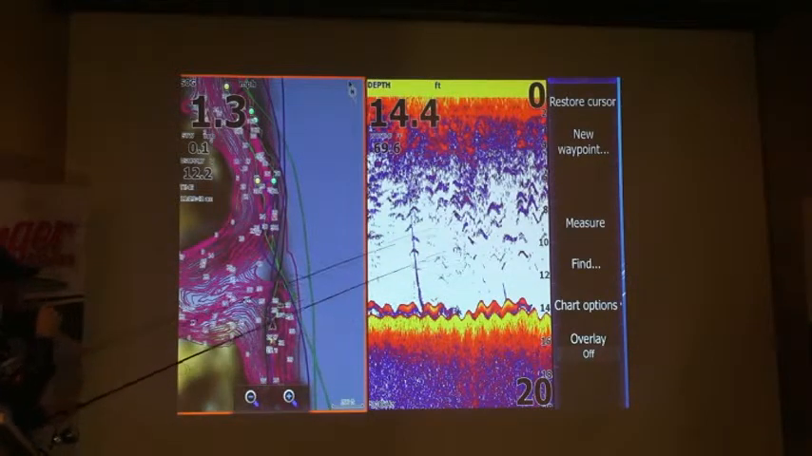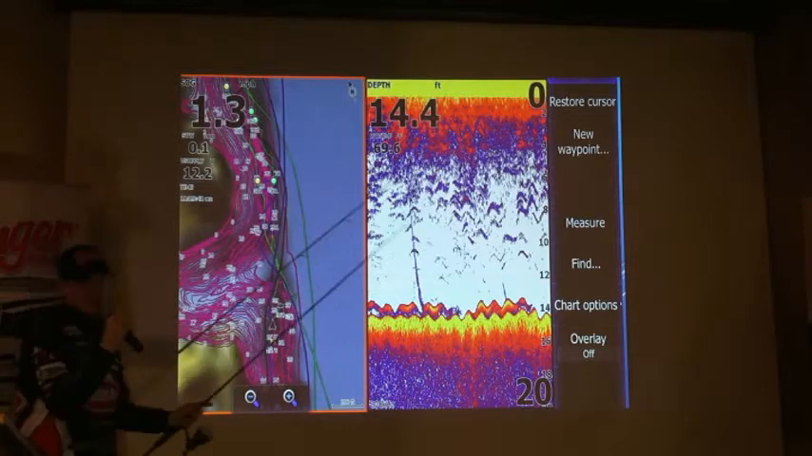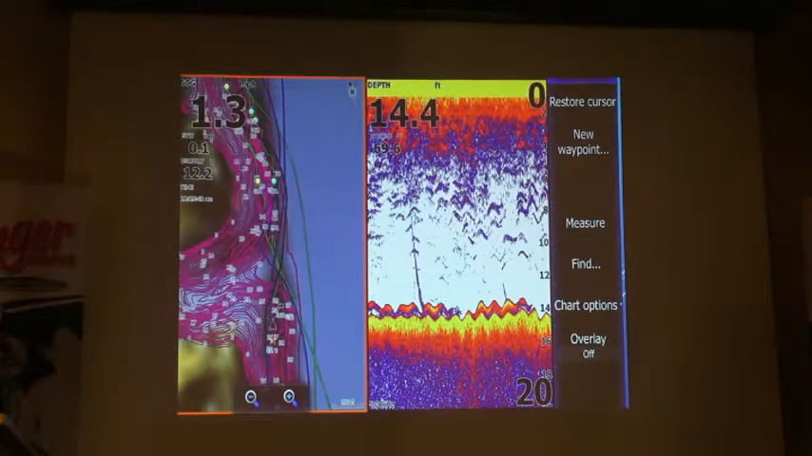One thing I get asked a lot of times, or even buddies fishing in my boat. If you go back to the other slide, it shows a little bit better.